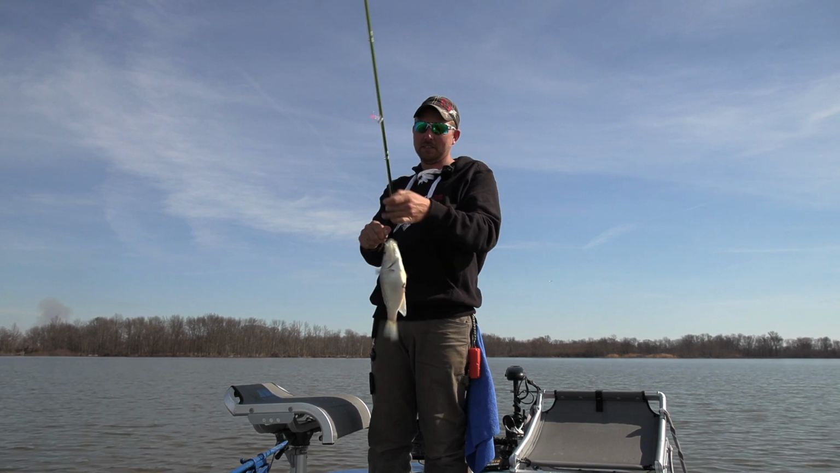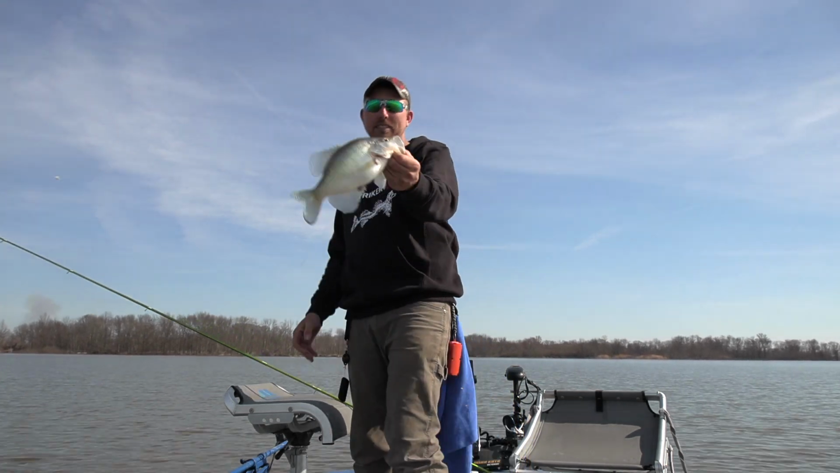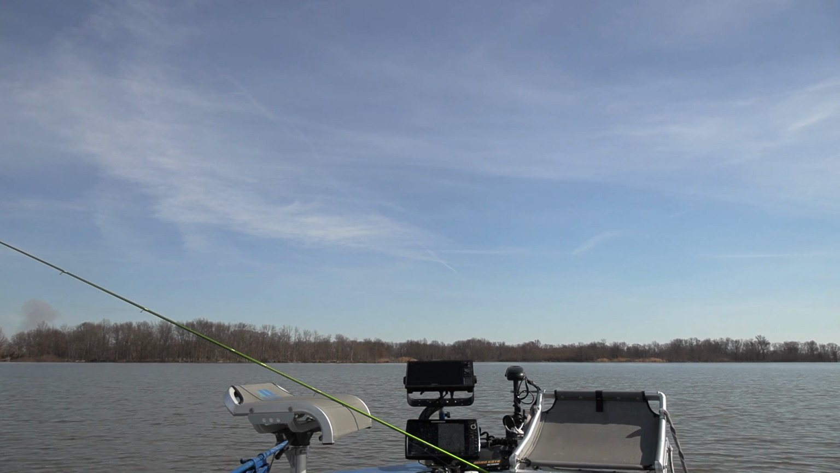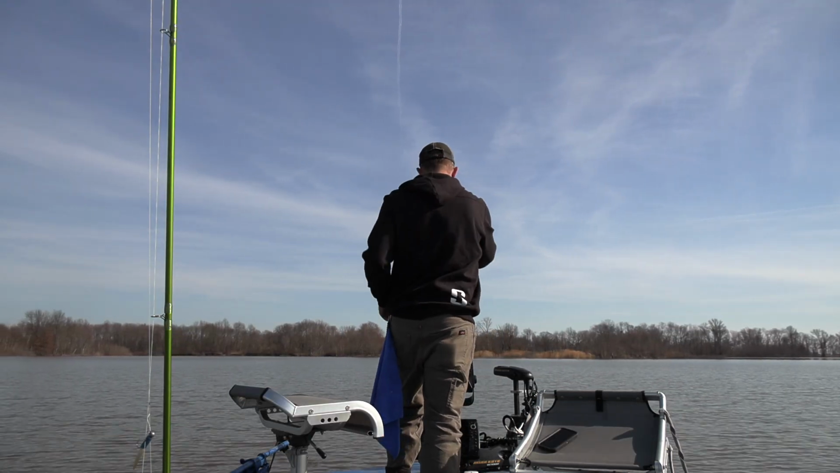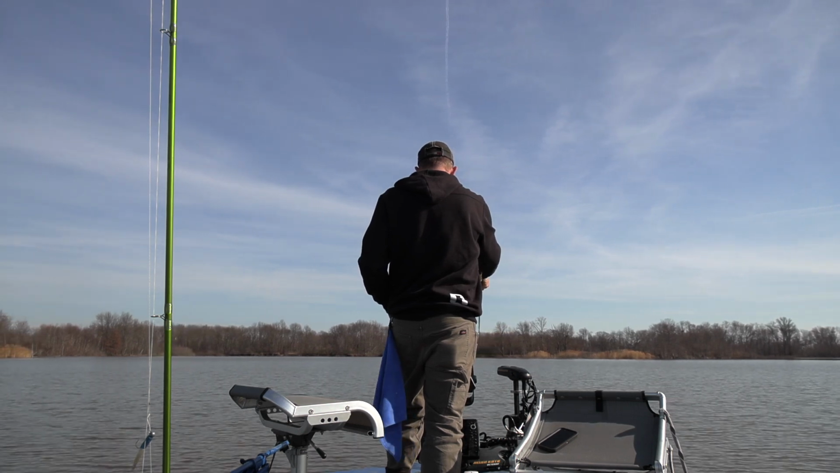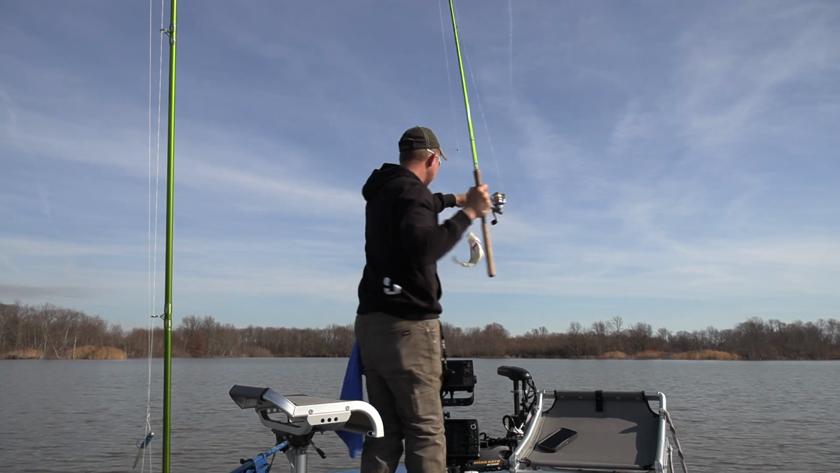That's a fish. These fish are aggressive if you get a bait in front of them. It's another good one. That's a good crappie. Yep, 40-degree water. That is a 13-inch fish right there. It's a good one. Oh, there's another one coming in. Suspended there. There, he sees it. Now he's gonna eat it. There he is. Yep. Look at that one. That's a good one. Yes, sir.